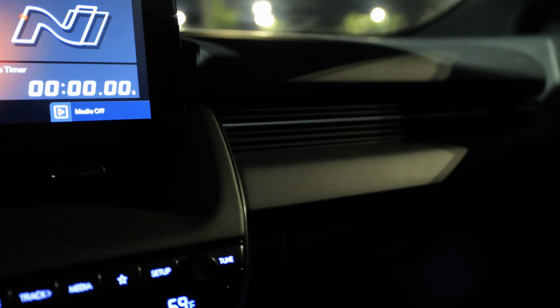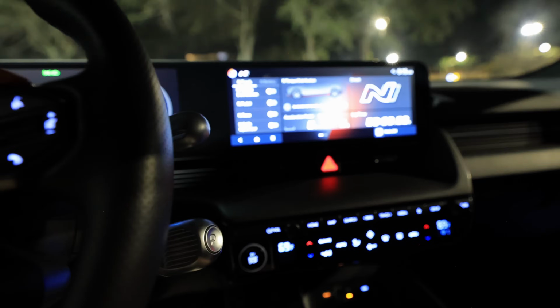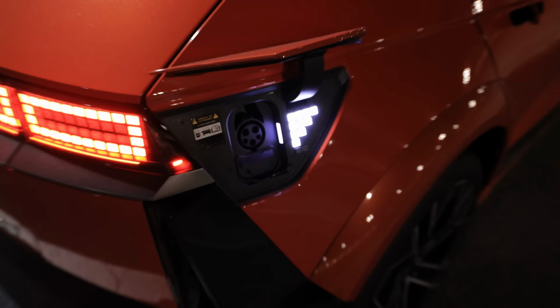I'll talk more about the specs, the charging, I guess. I didn't even talk about the charging. Maybe I should do that. Let's cut to that. There's a little checker pattern right there. You press and it opens up. Freaking badass. It reminds me of a fighter jet.